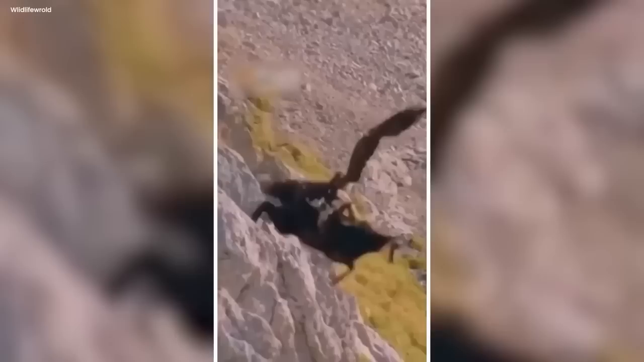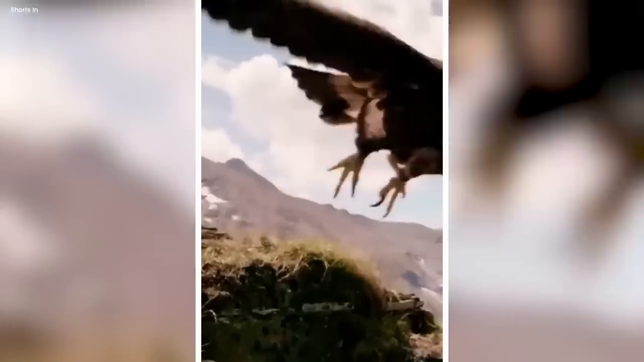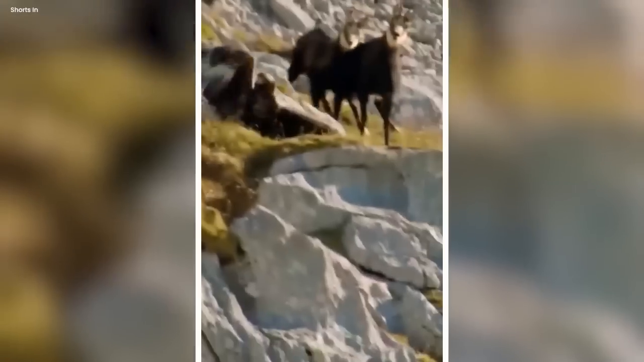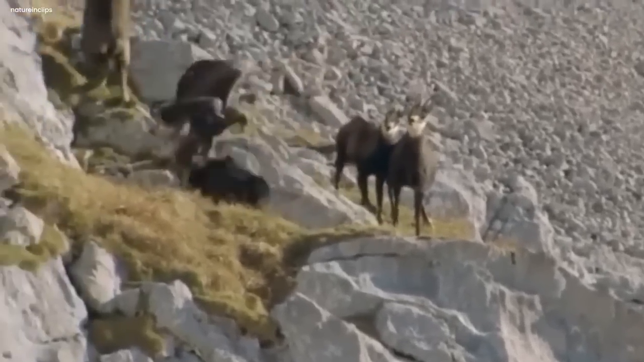Eagles attack. A camera saw something strange. It was a big bird called an eagle attacking a wild goat. The goats were eating grass in a field. Then the huge eagle came down from the mountain and went after one of the black goats. The goat fought back, but the eagle didn't let go of its neck. The goat was hurt and fell off the mountain many times while trying to protect itself. The eagle never left the goat.